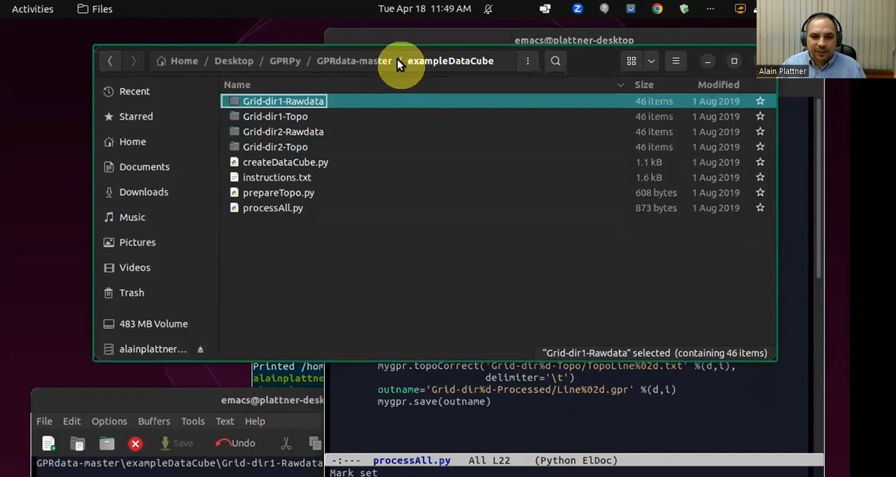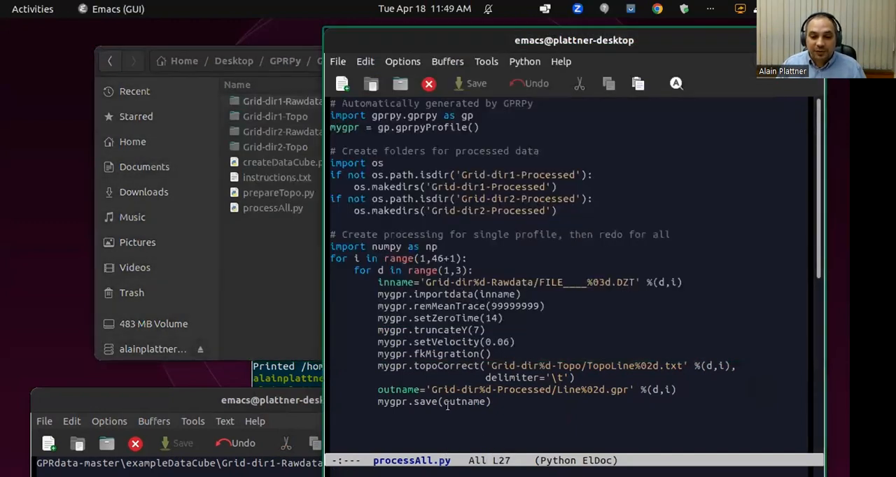If you run process all, it will just do this for each file for you, and you don't need to do this for every single one by hand, because I just put it into a for loop here. If you have your own profiles in a 3D manner that you want to all process at the same time, then you can just use this as a template and kick out what you don't need and put in what you do need.